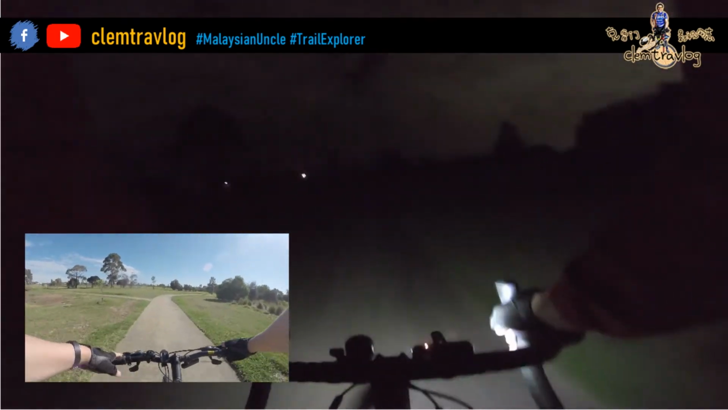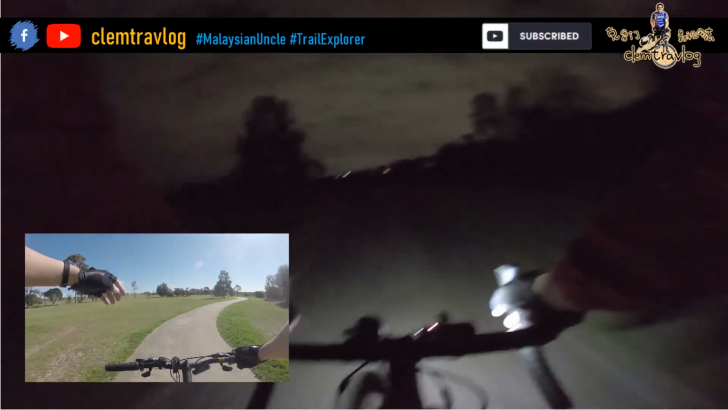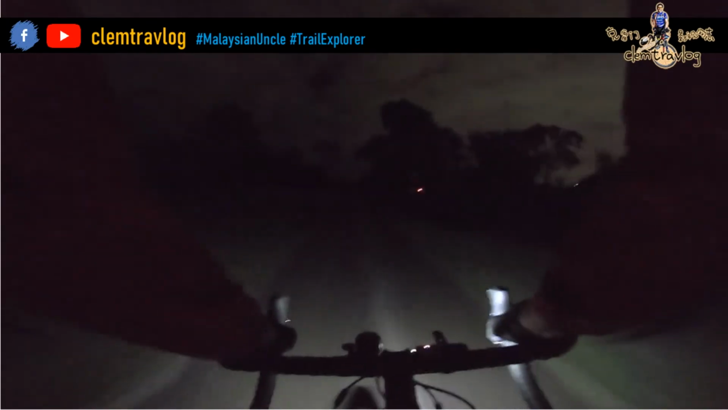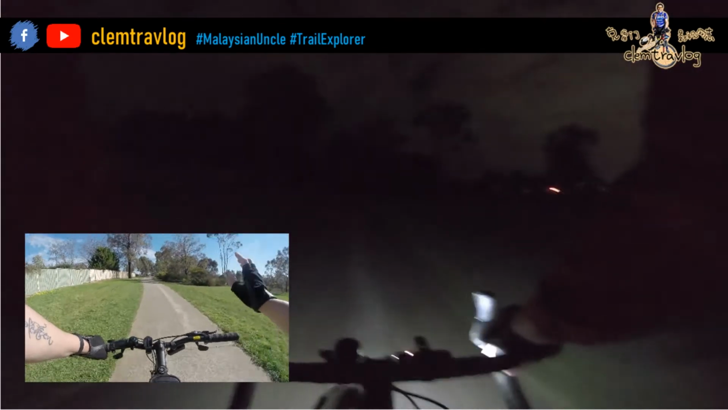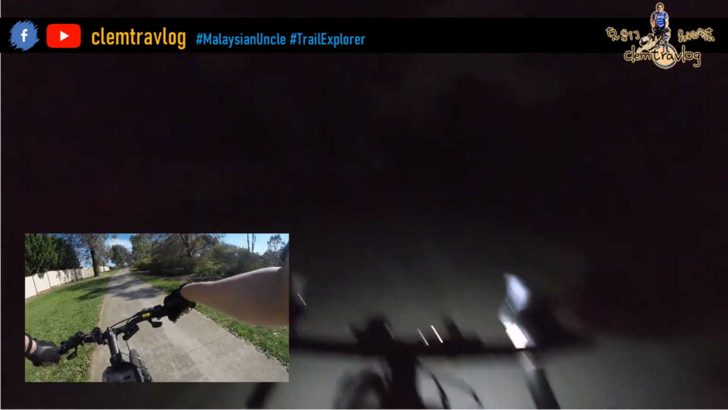Now, Roseland Reserve on my left. Where am I? There's a rabbit. 2 rabbits. Okay. I remember it will be going down from here. Slope. Yes, that's correct.